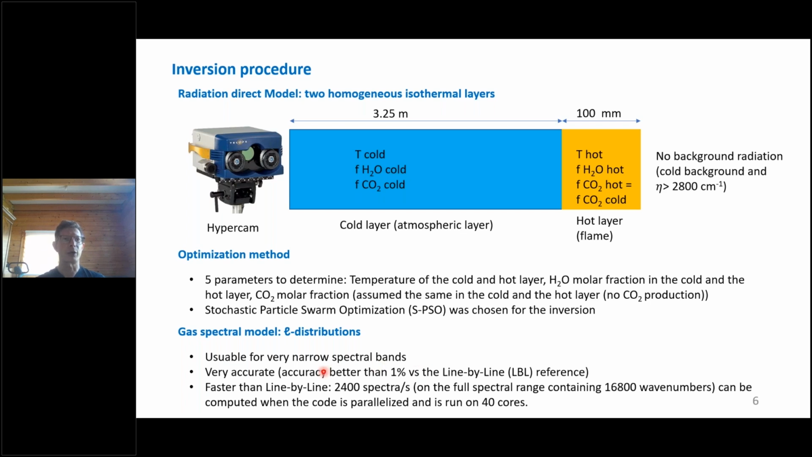It is very accurate because its accuracy is usually better than 1% versus the line-by-line reference model, which is the best one available, but it is faster than the line-by-line.